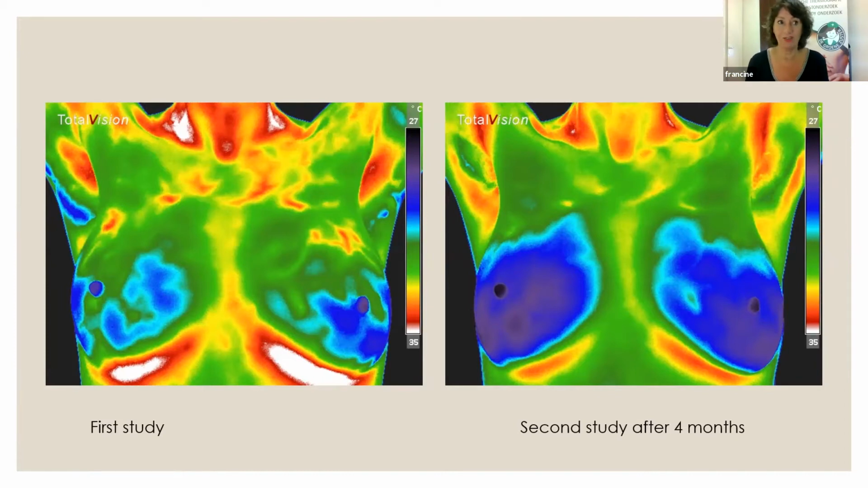A lump is also white. That's looking for a snowball in a snowstorm. It's so very difficult to find anything for young women under 50. So she would have a mammogram every year, very painful because she had lumpy breasts. And finally she said, this is not helping me. I will get a mammogram every year, but I just don't know what to do about this painful breast. When she came in, I said, you have a beautiful symmetry, but there are a lot of patterns. So there's room for improvement here.